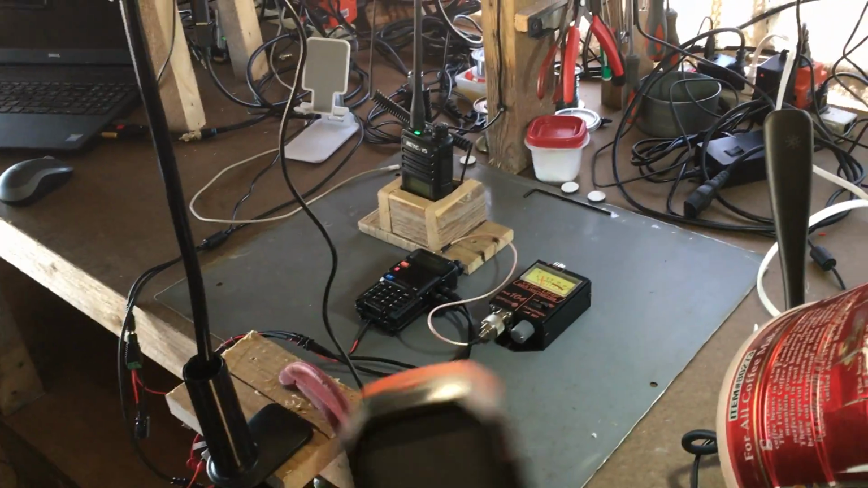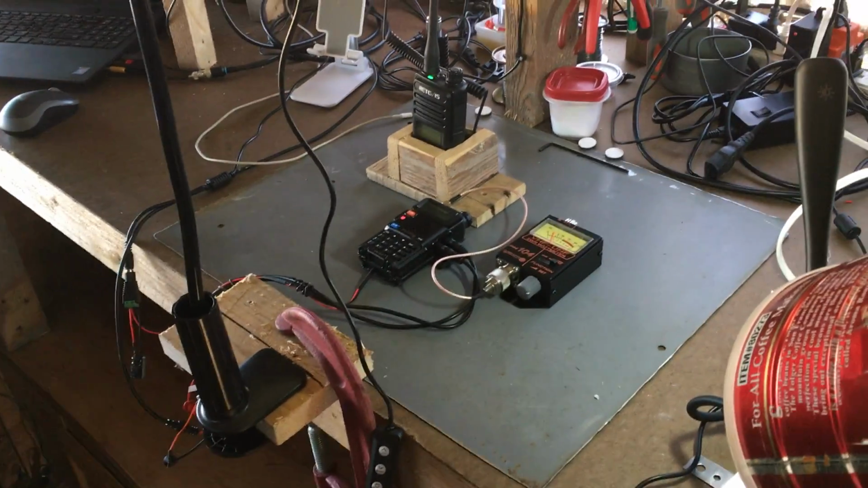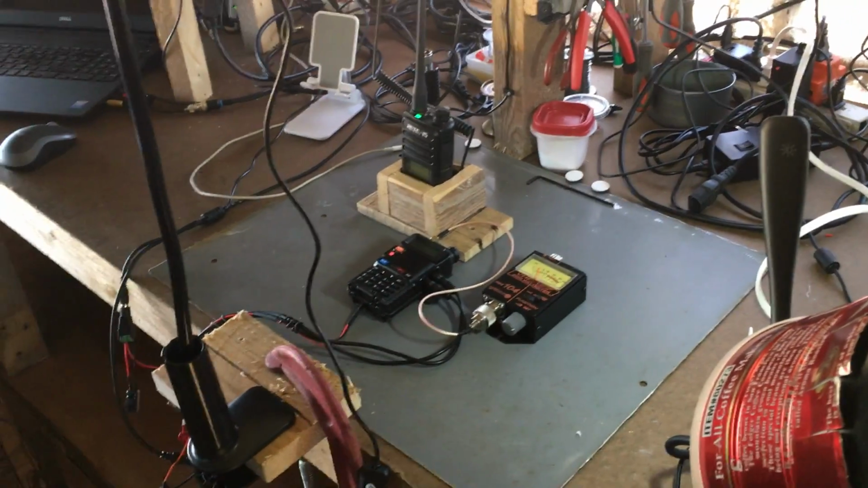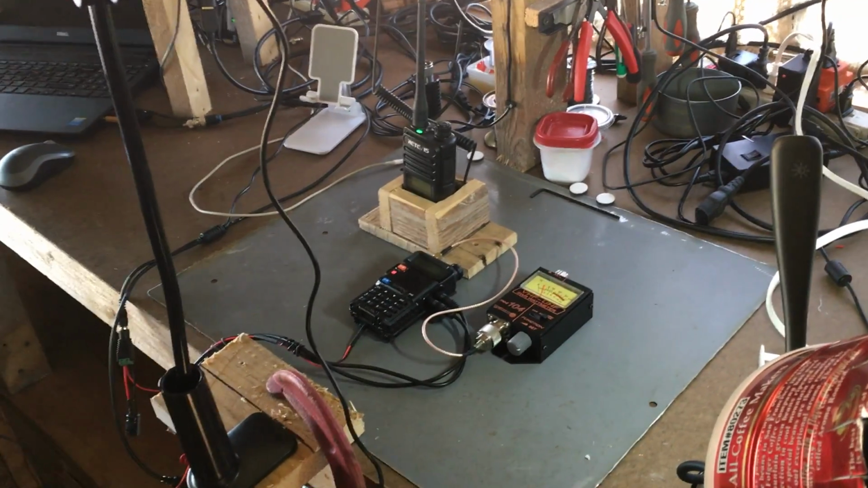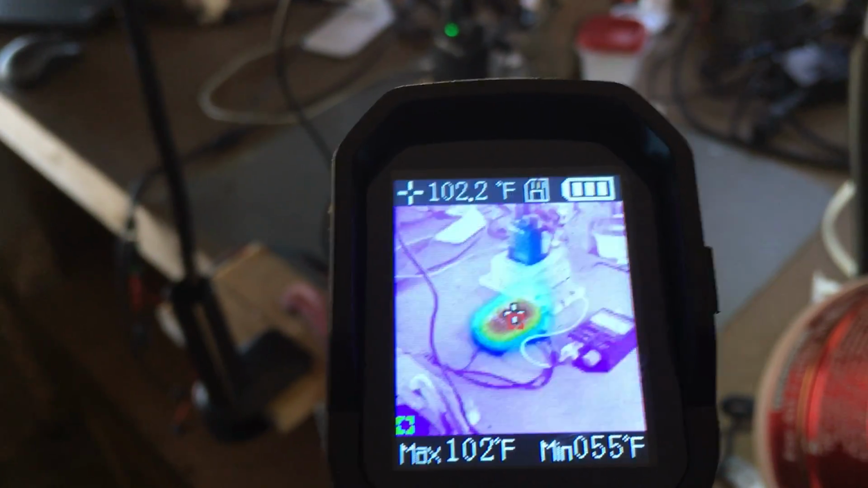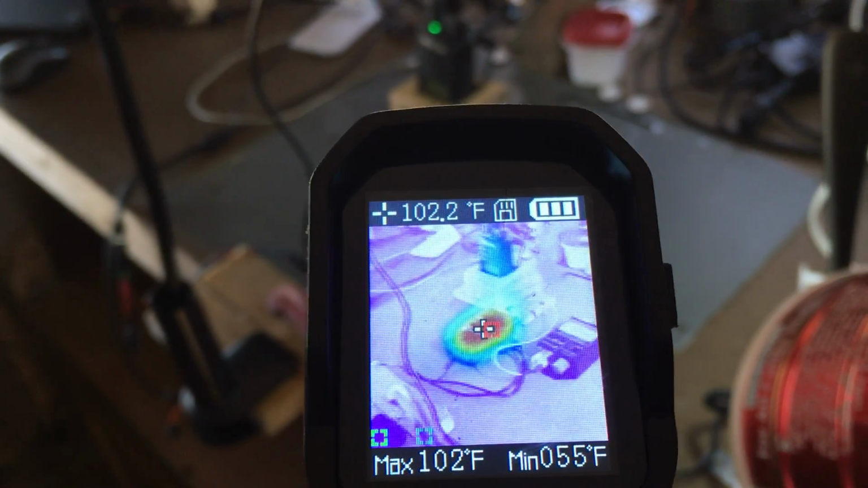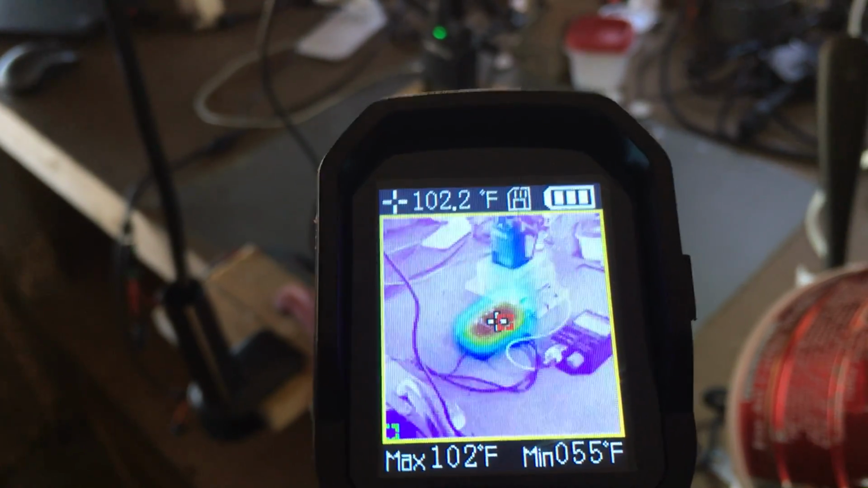We're going to take a thermal image of the baofeng and let's see how hot that baby is. So what we're going to do, let me turn this on, and I can take a picture of it. I'll also post a link to download the picture of the thermal image. But we're also going to do it like this. I'm going to put my crosshairs right on the baofeng, and that is the thermal image we get. So I'm going to take a picture of this right now. There we go. We got it.